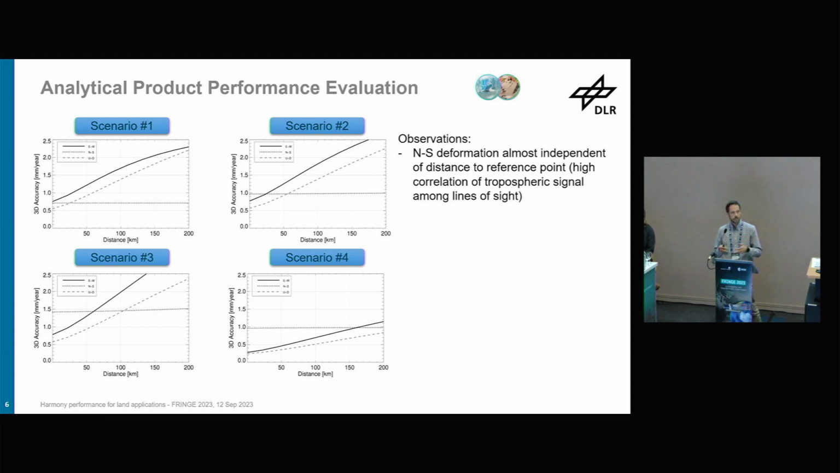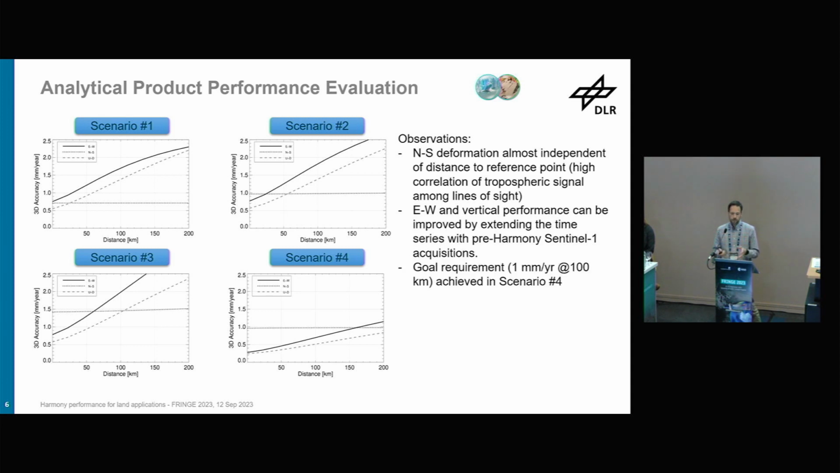for all 3 lines of sight in one pass, the troposphere is highly correlated. And this means that when we are going for the north-south, basically, mathematically, the inversion makes the cancellation of this tropospheric component. That's why we see almost an invariant dependence. So we also saw we can improve the performance of east-west and vertical if we add pre-Harmony Sentinel-1 time series. And finally, we achieve the goal requirement only in this 4th scenario, but the threshold requirement is achieved in all of them. And so these 2 millimeters per year.